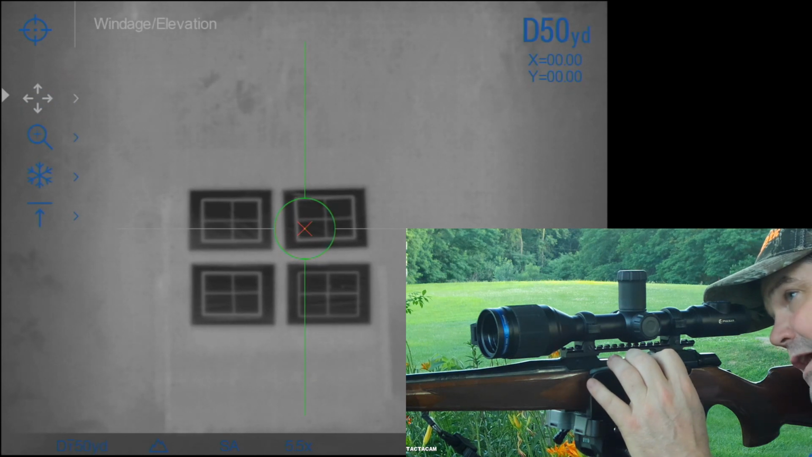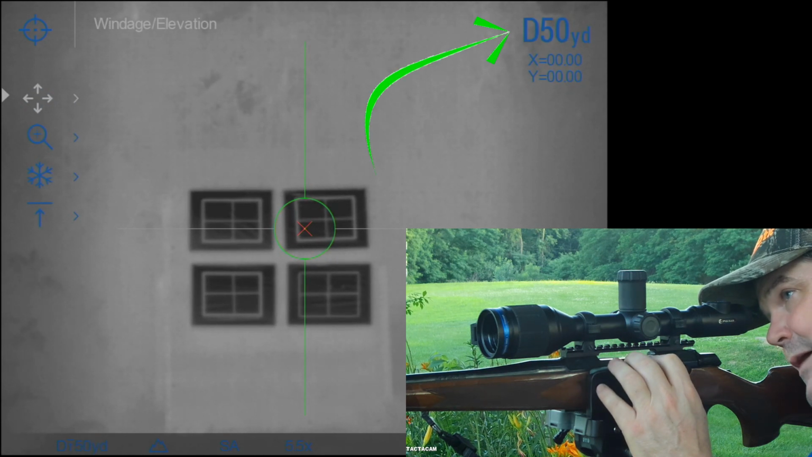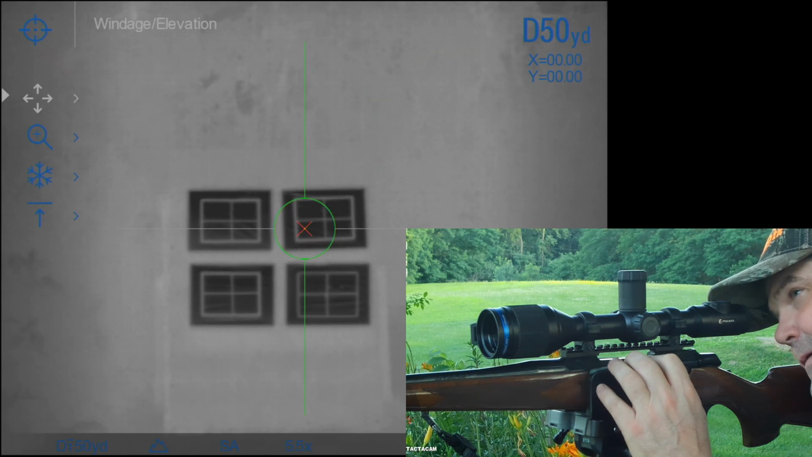Now if you look in that top right, you can see I'm in D profile with a 50-yard setting, or 50-yard naming. At this point, nothing's set. It's X, Y, or 0. So you can see that in the top right.